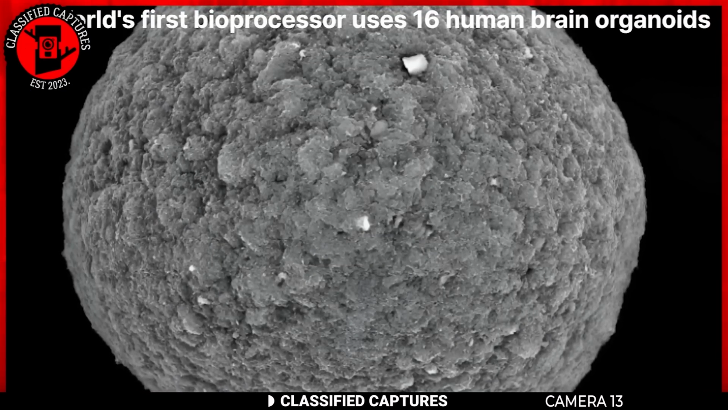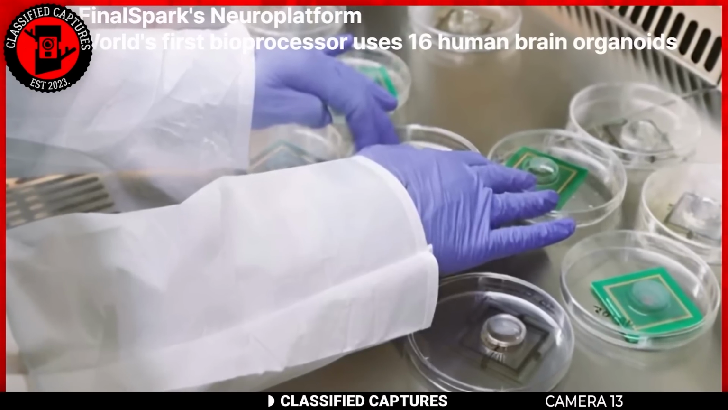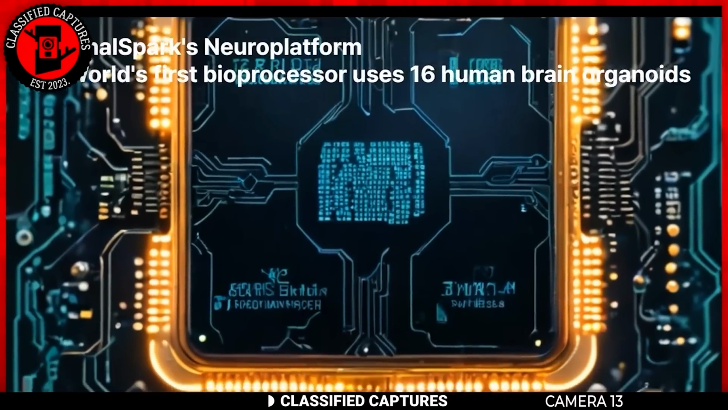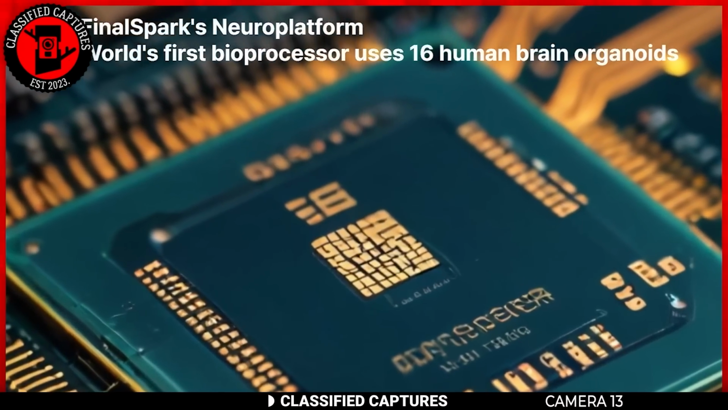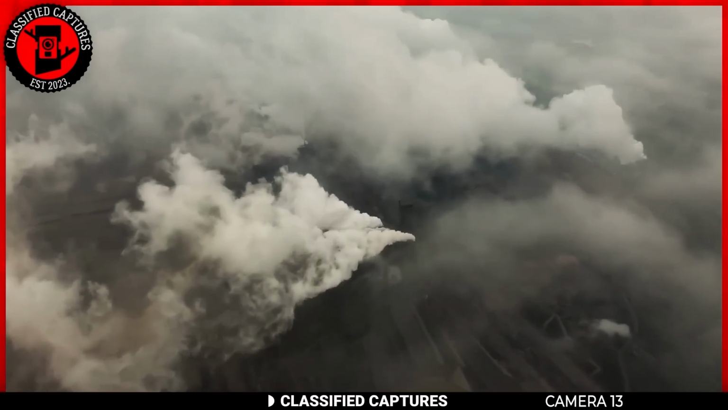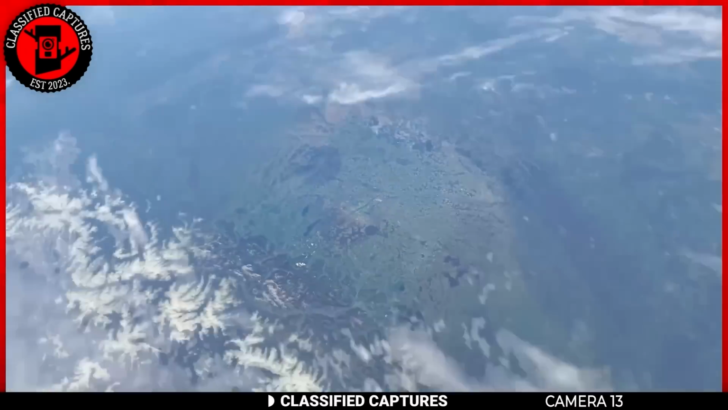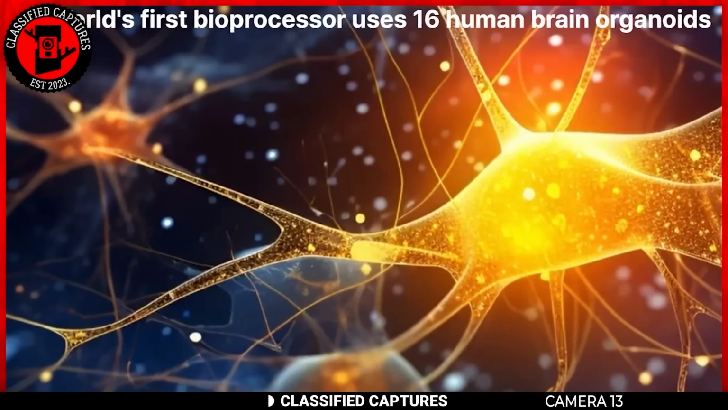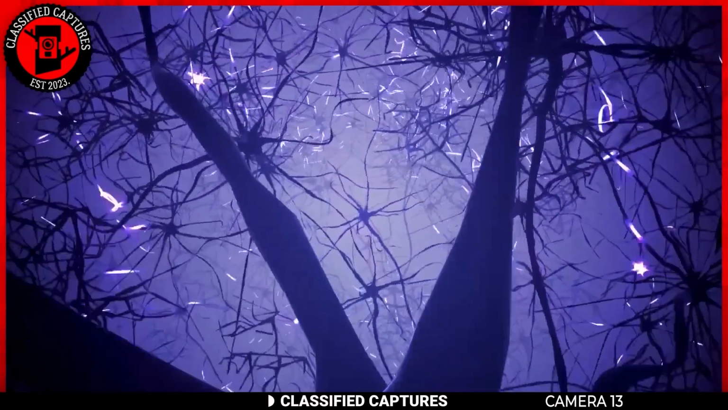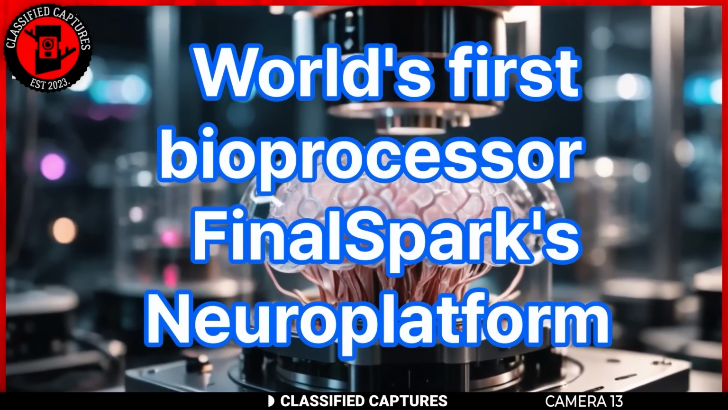Unlike regular computer processors, these tiny brains use far less energy. This means Neuroplatform can perform complex tasks without consuming as much power, making it a more environmentally friendly option. The impact on our planet could be significant. By using less energy, Neuroplatform can help reduce carbon emissions, contributing to a cleaner and greener future. Since Neuroplatform processes information similarly to the human brain, it could lead to smarter and more adaptable AI systems. Fascinating, don't you think?